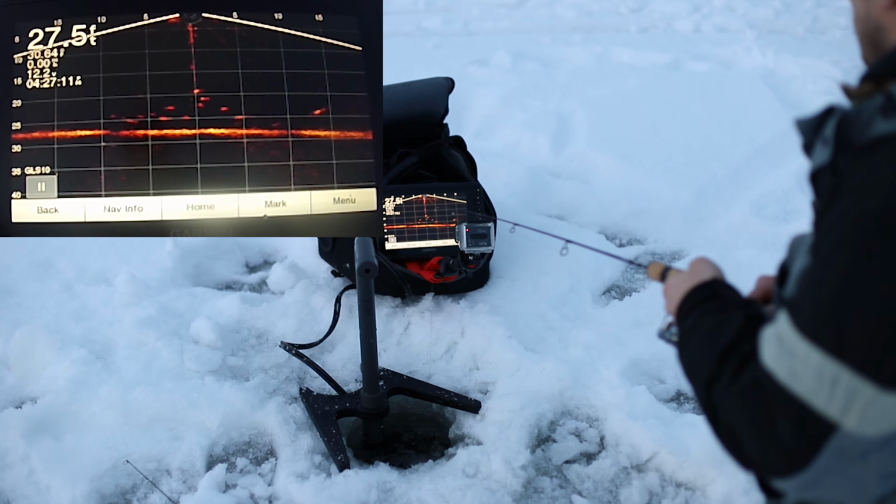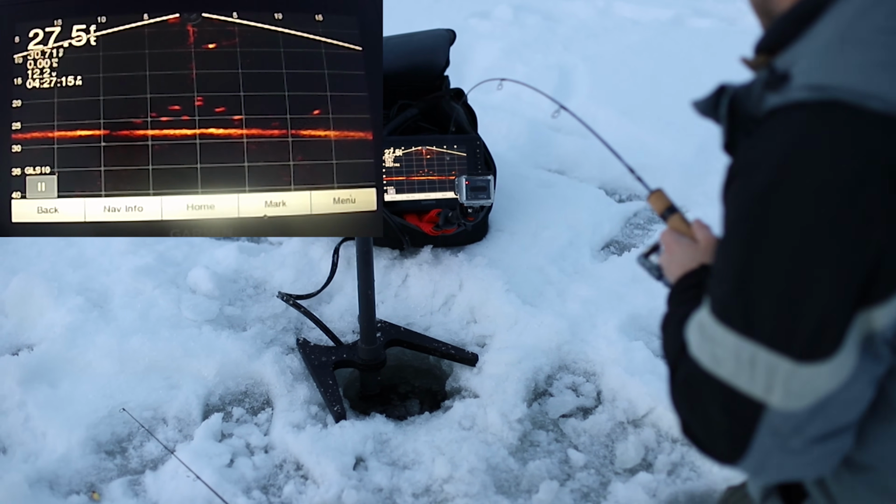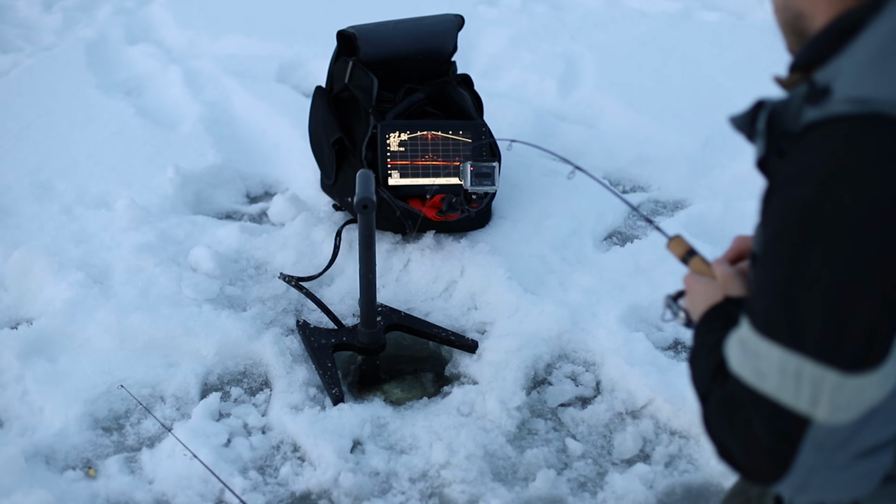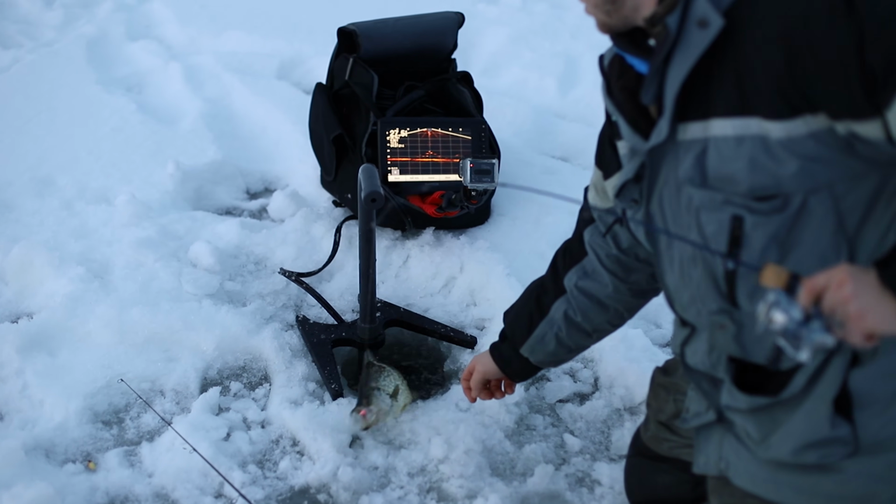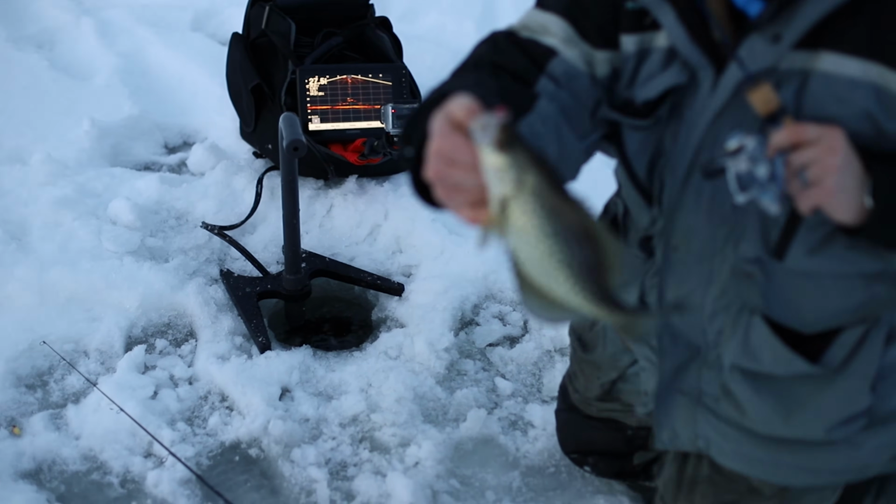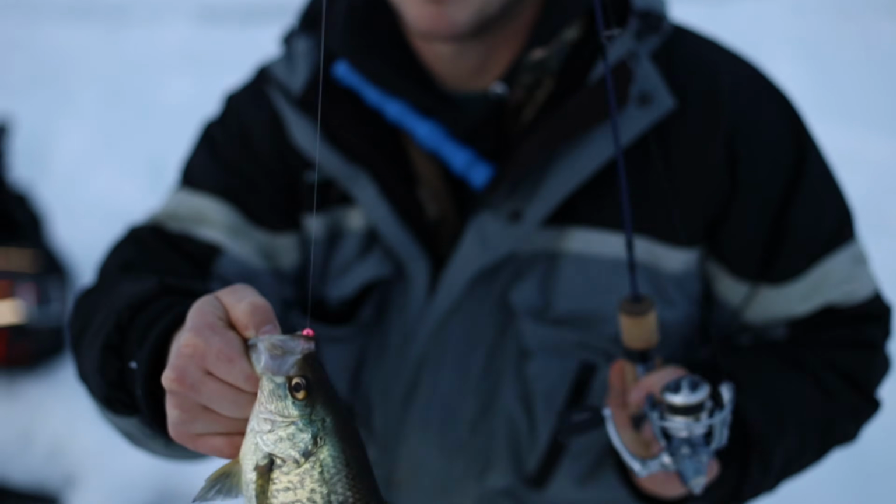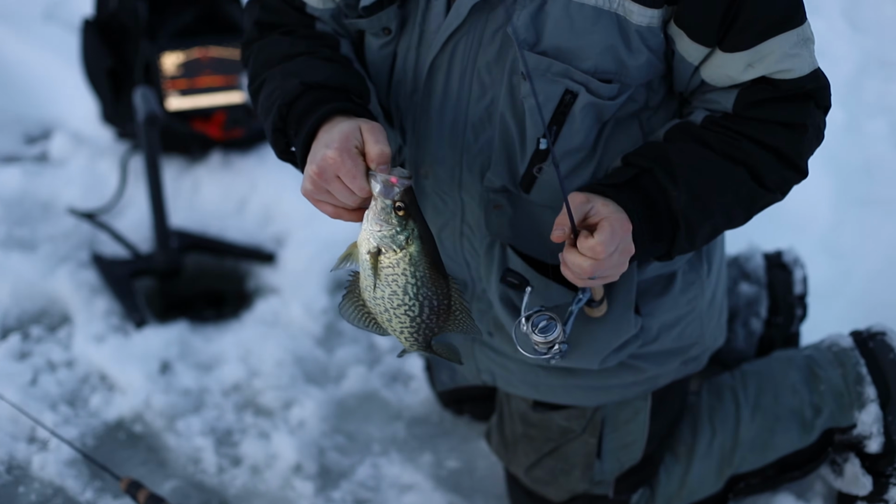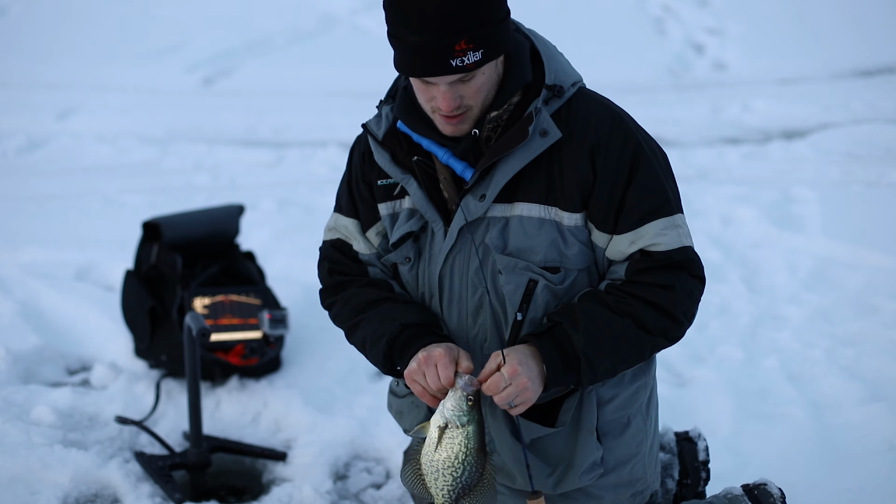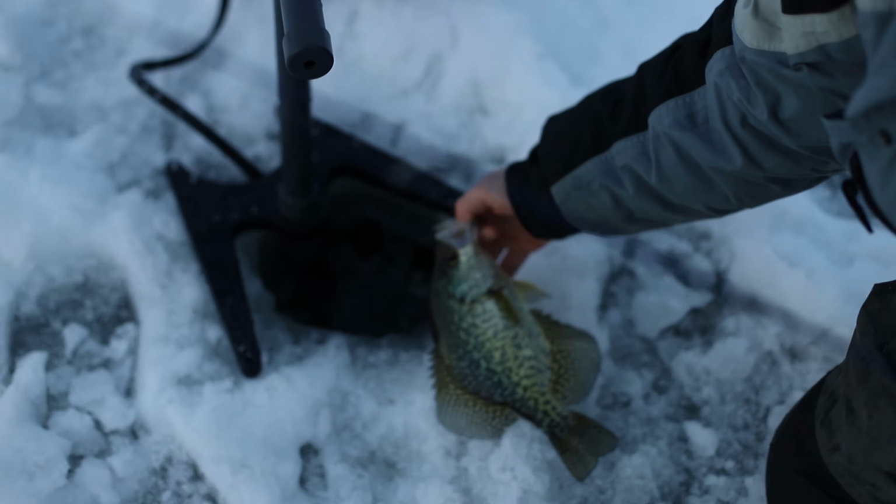Coming up good. There we go. Little bit smaller. Still a beautiful crappie. That'll sometimes happen when you're downsizing to some of these smaller jigs. You end up catching a few more fish because some of these smaller fish like this will bite.